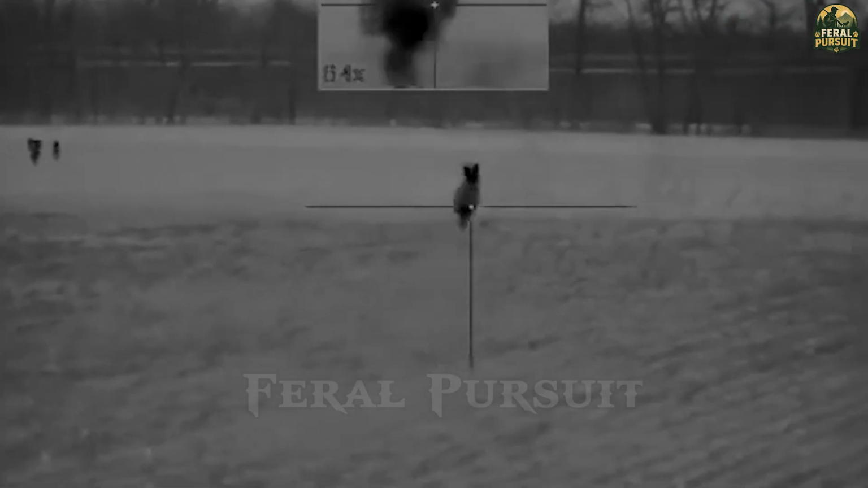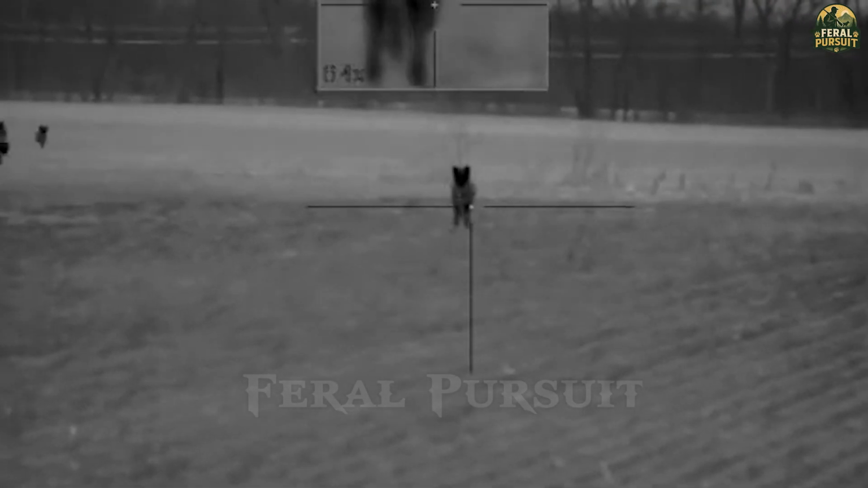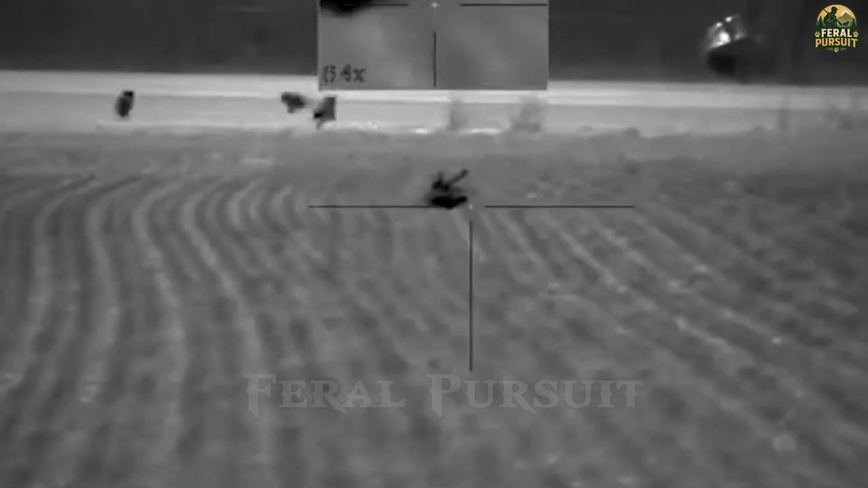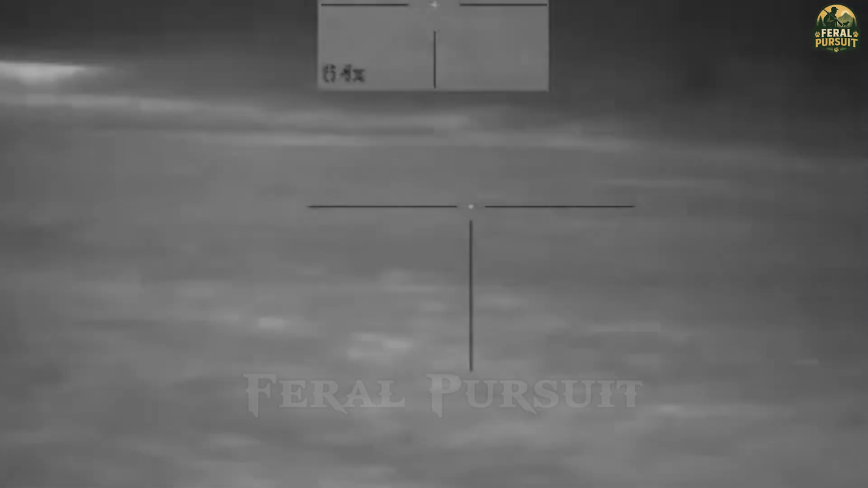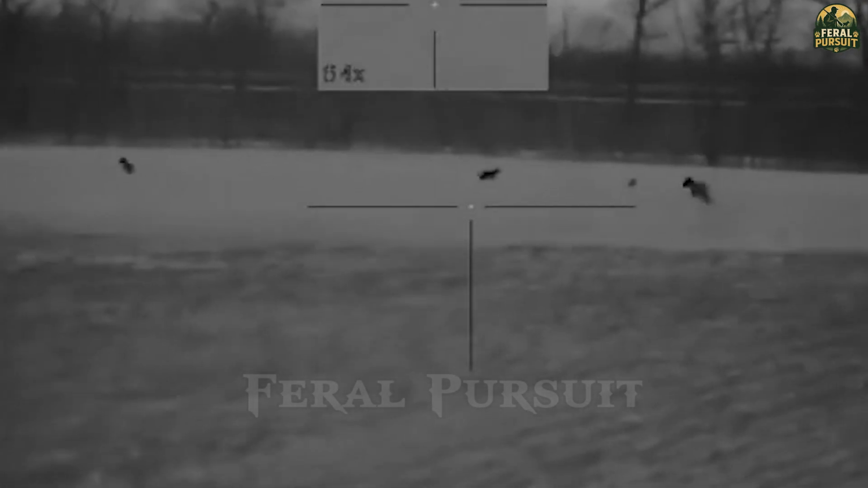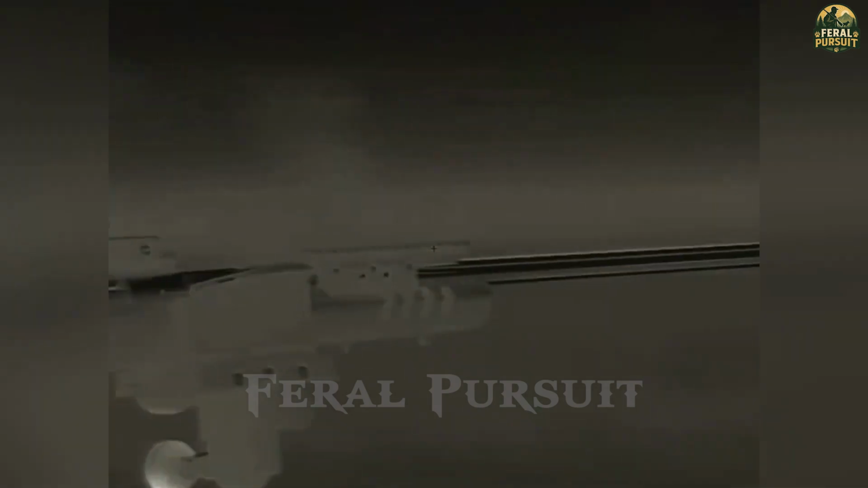I set myself a goal, to hunt from sunrise to midnight. This wasn't just defense, it was testing my limits, honing my skills. I set up an ambush in the harvested cornfield where they were hiding to commit their crimes at the nearby chicken coop.